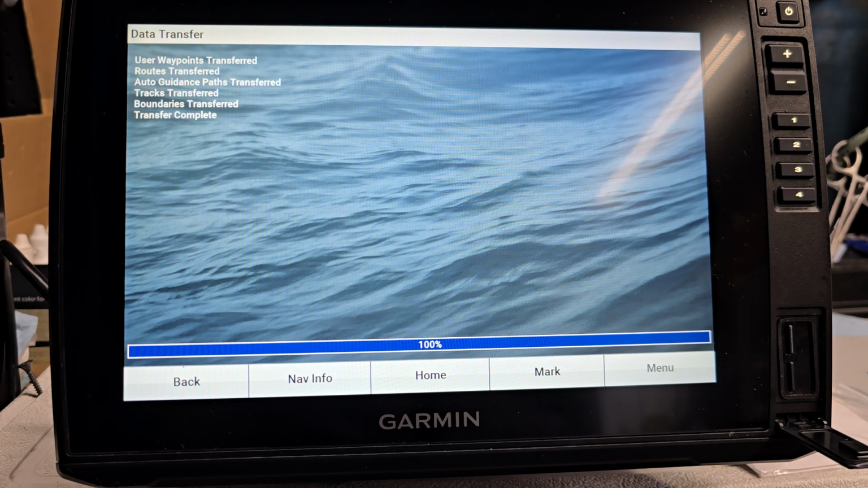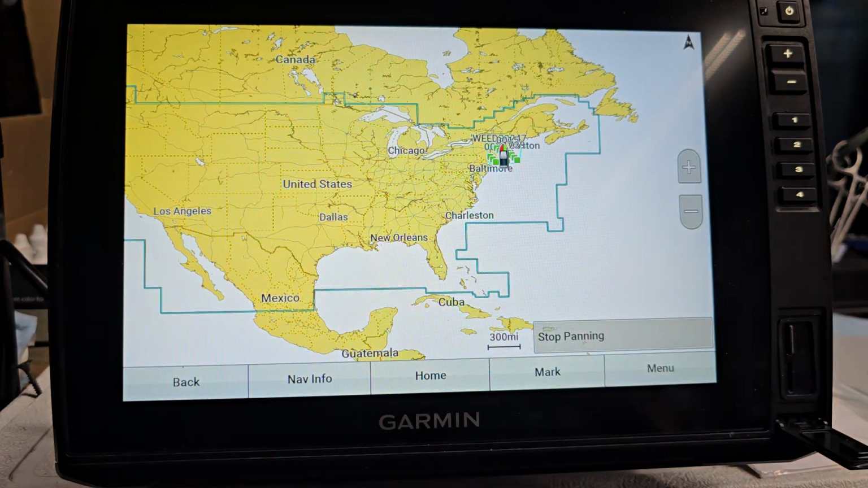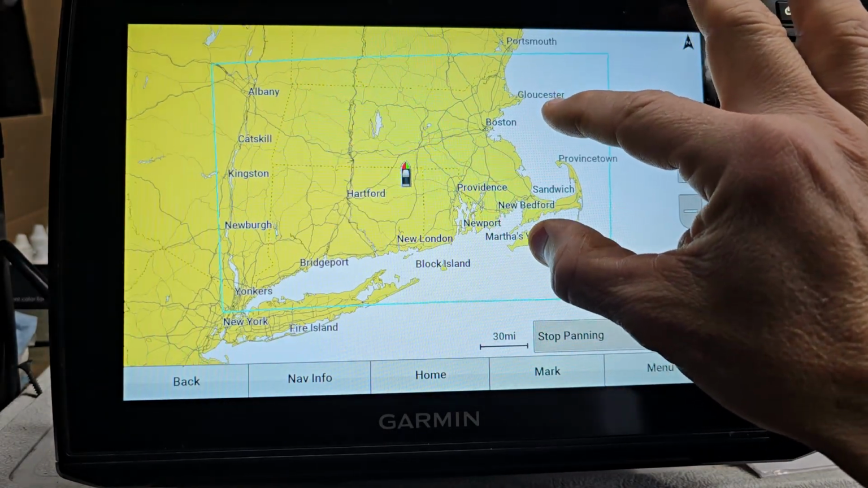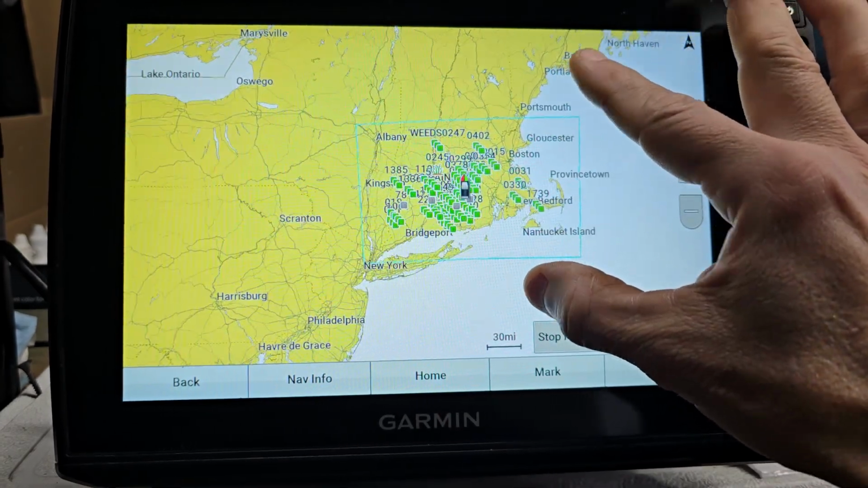Okay, so now we're at 100%. Everything should be in there. So now I can take that SD card out. I can put this in a little folder somewhere and say that's my Massachusetts and Connecticut card. So now I can zoom in. It's going to show that area that I saved. And so now all I have is that data in there.